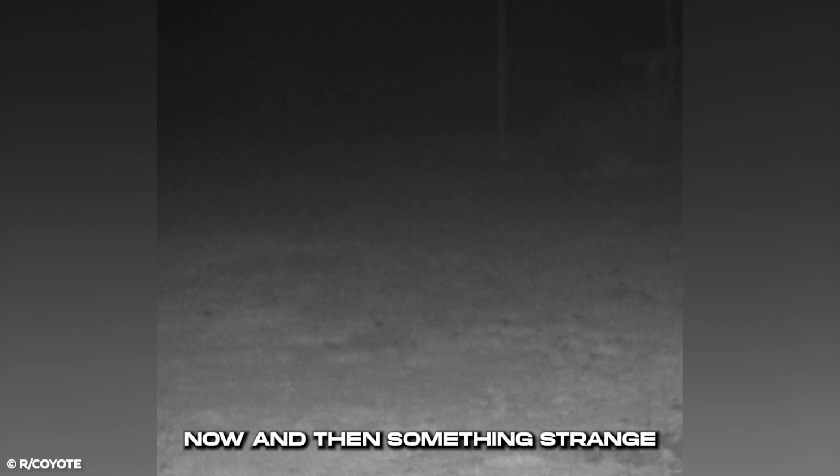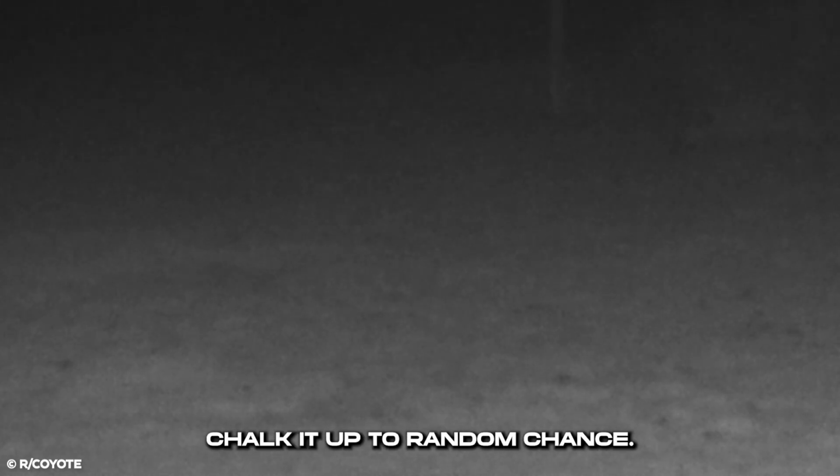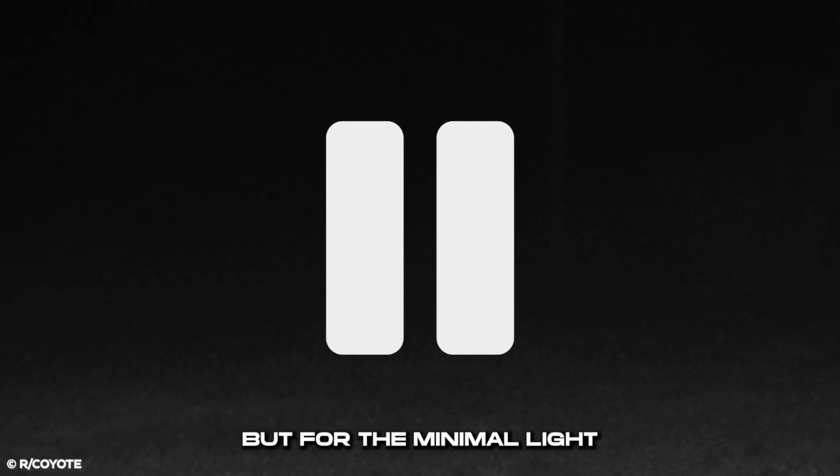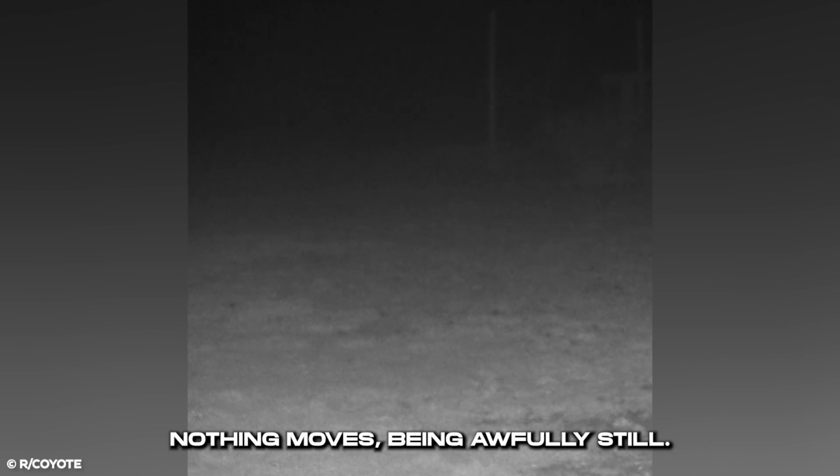Now and then, something strange is caught on a trail cam. Nevertheless, when stranger things happen, it's hard to chalk it up to random chance. It's dead at night, so dark but for the minimal light coming from the trail cam. Nothing moves, being awfully still.